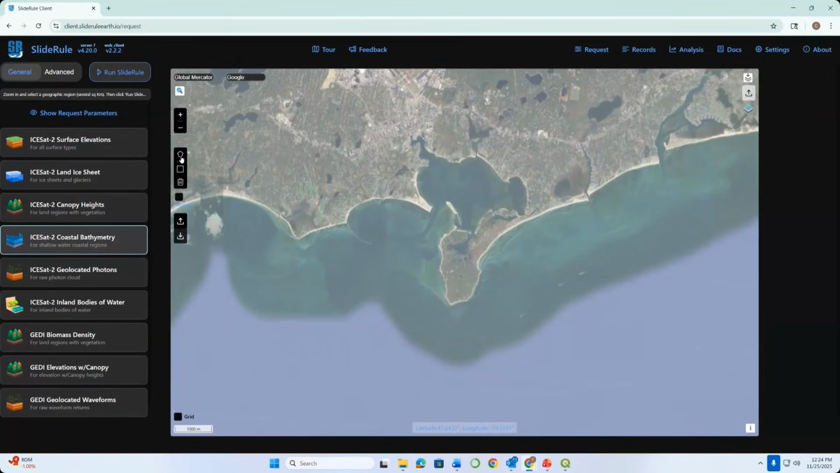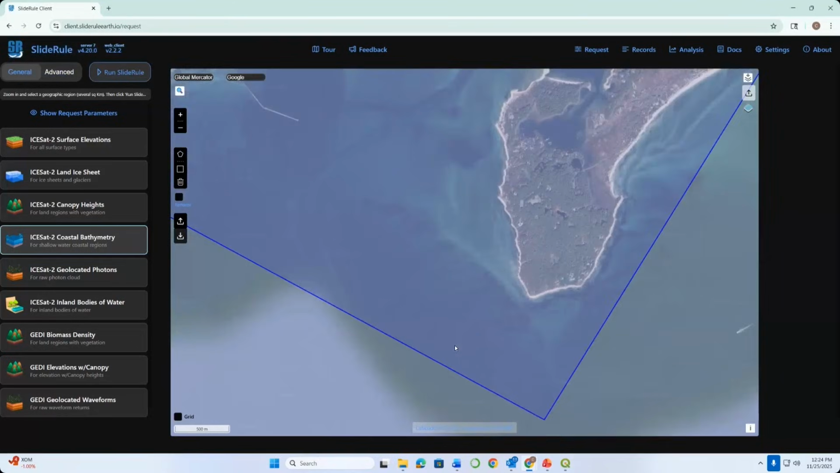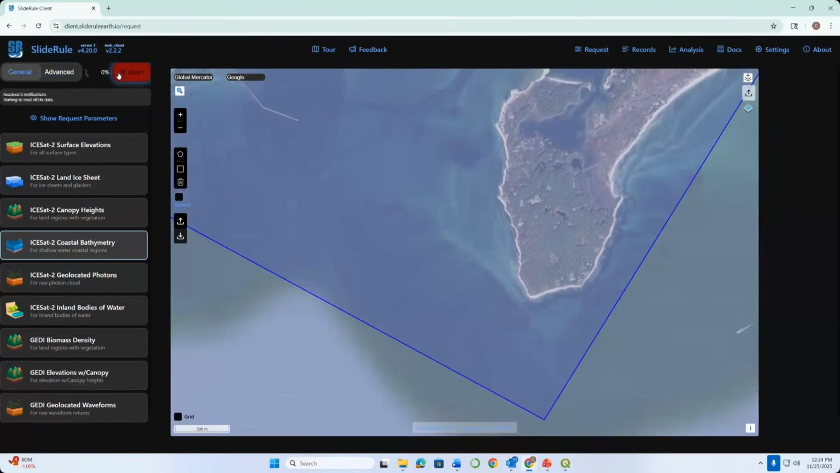I'm going to do the same thing. I'm going to draw a box. I can make it pretty big. I just basically want to make sure I'm covering the whole area. So I'll do something maybe about like that. And then same process as before. I'm going to hit run SlideRule.